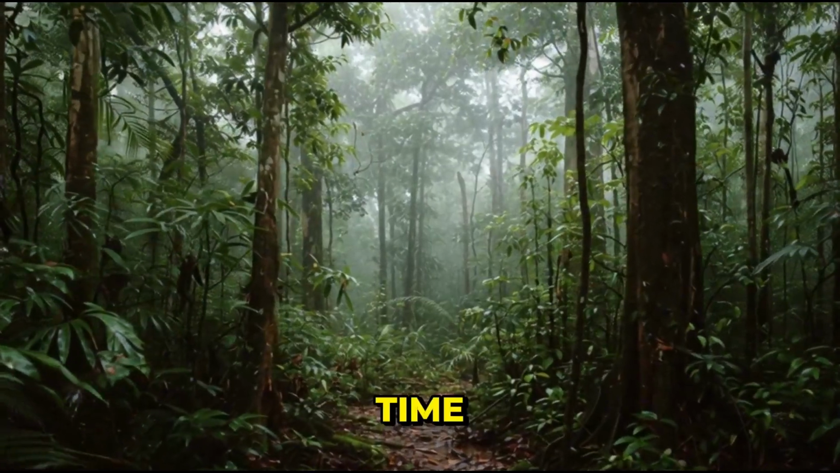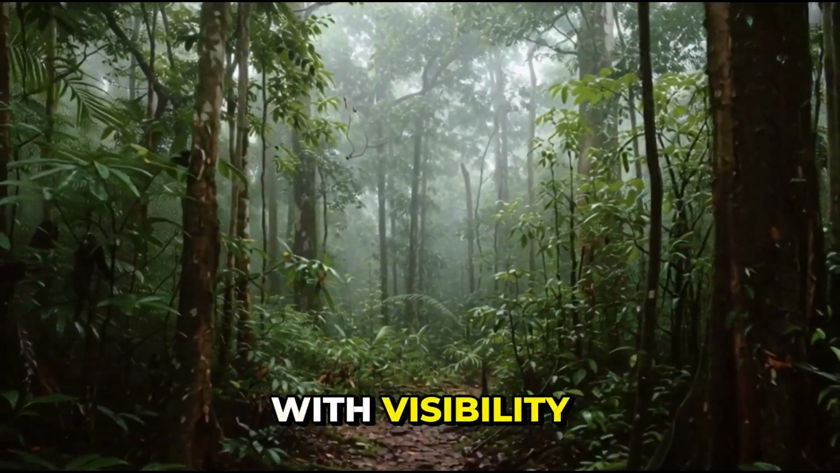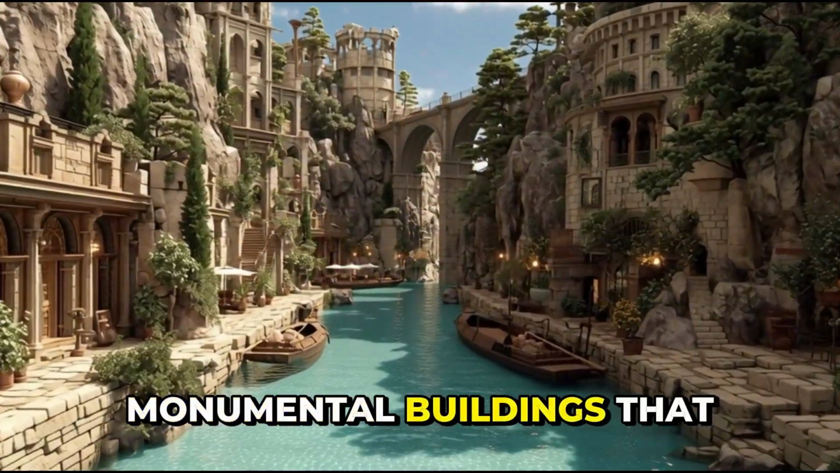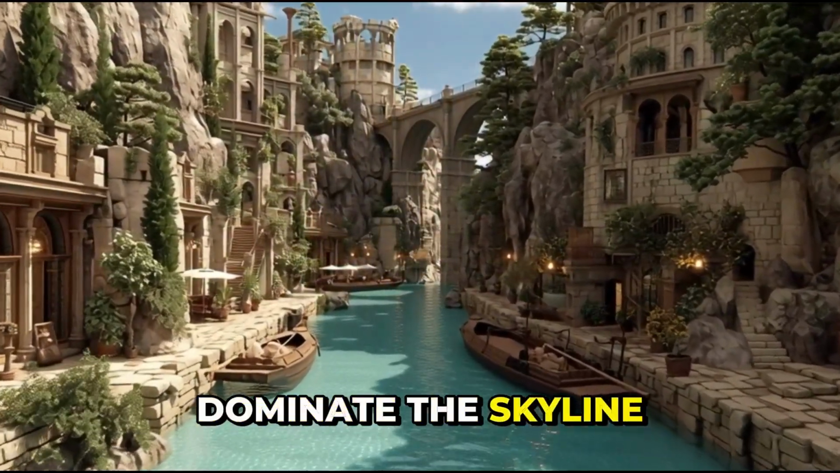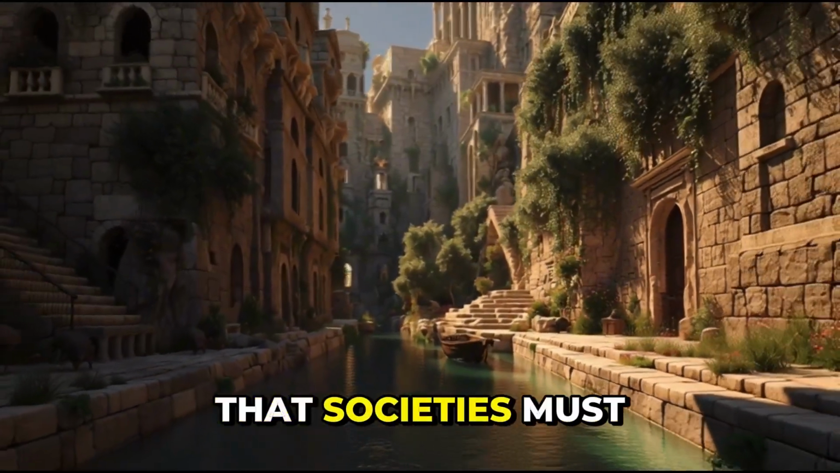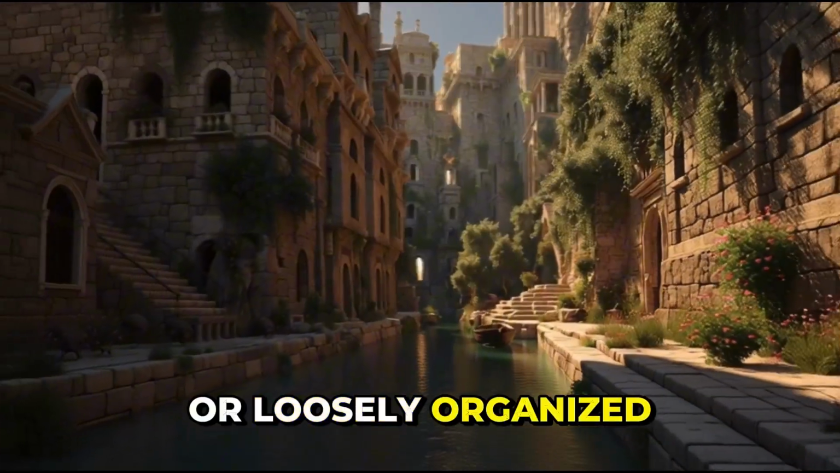For a long time, complexity was associated with visibility. Stone cities, rigid grids, monumental buildings that dominate the skyline. If those features weren't present, the assumption followed that societies must have been small or loosely organized.